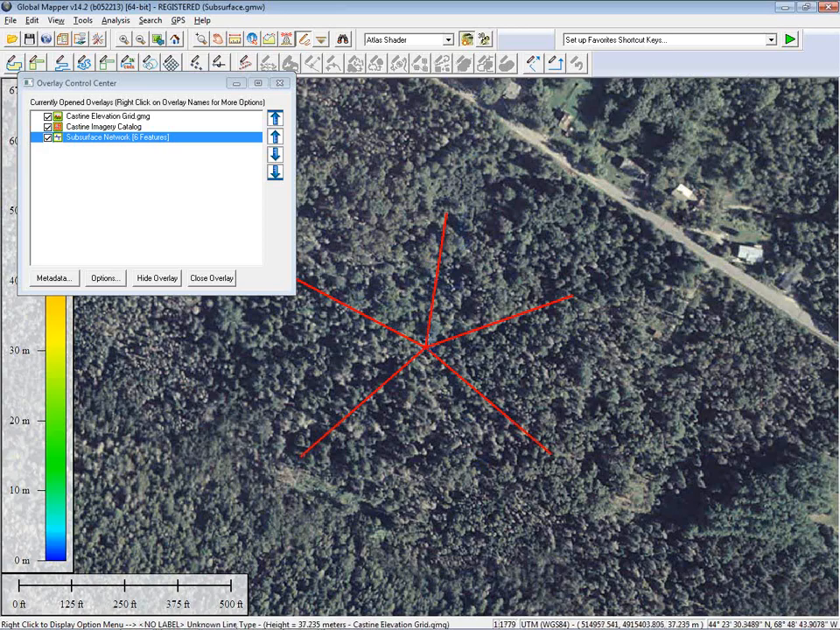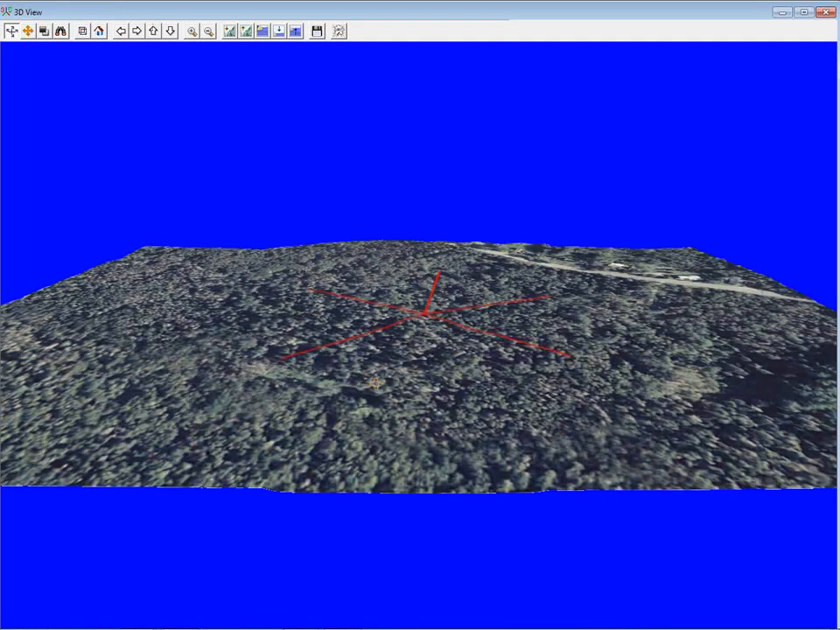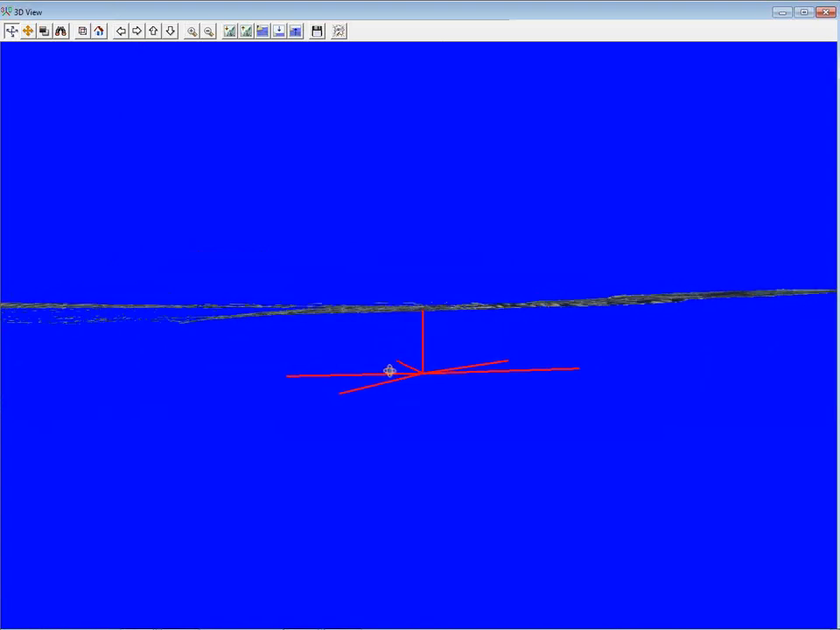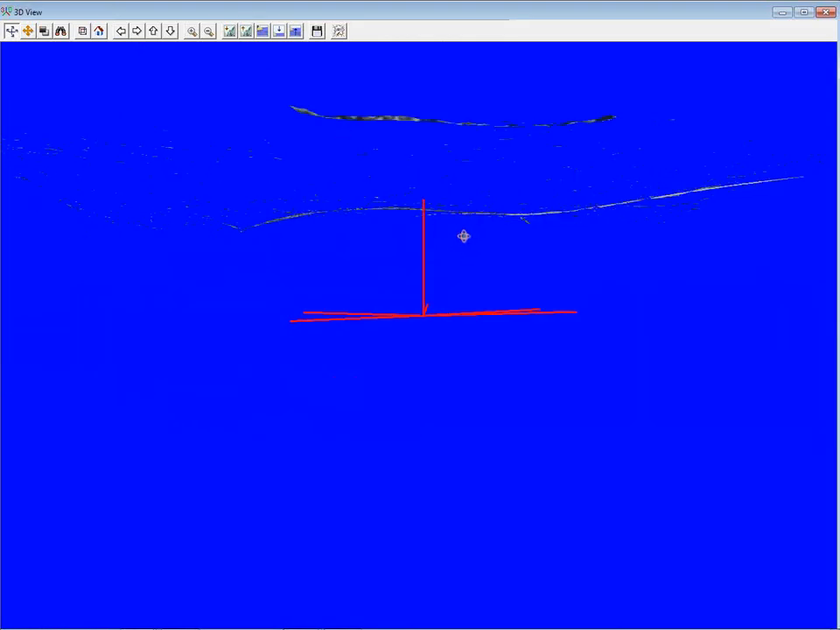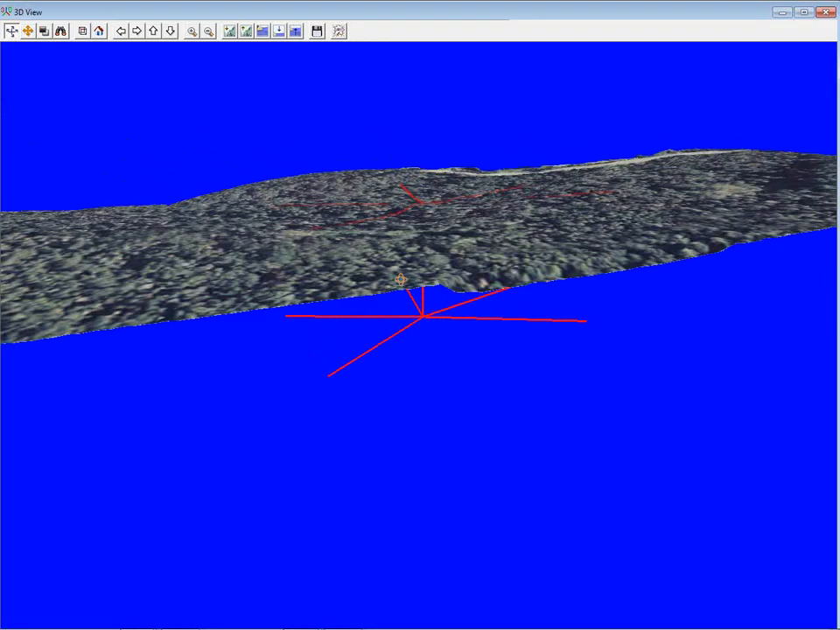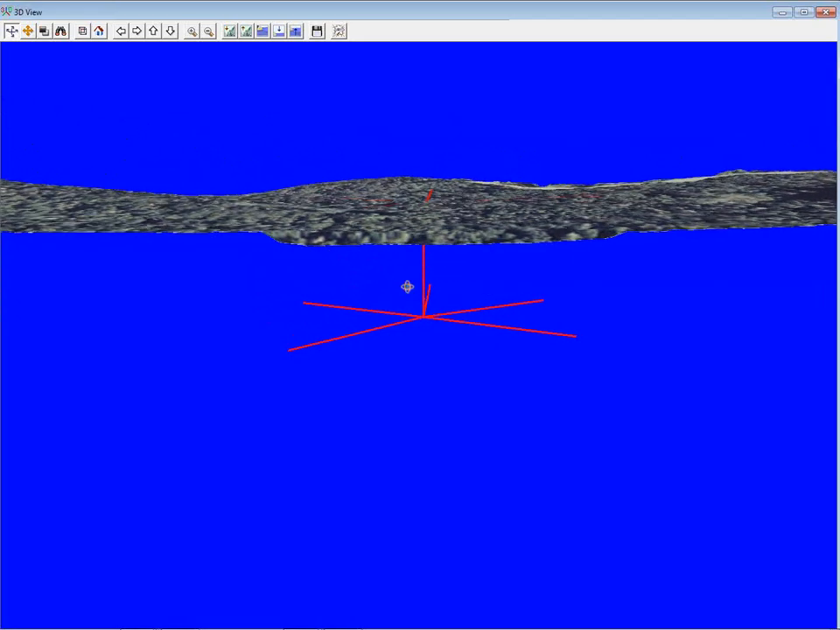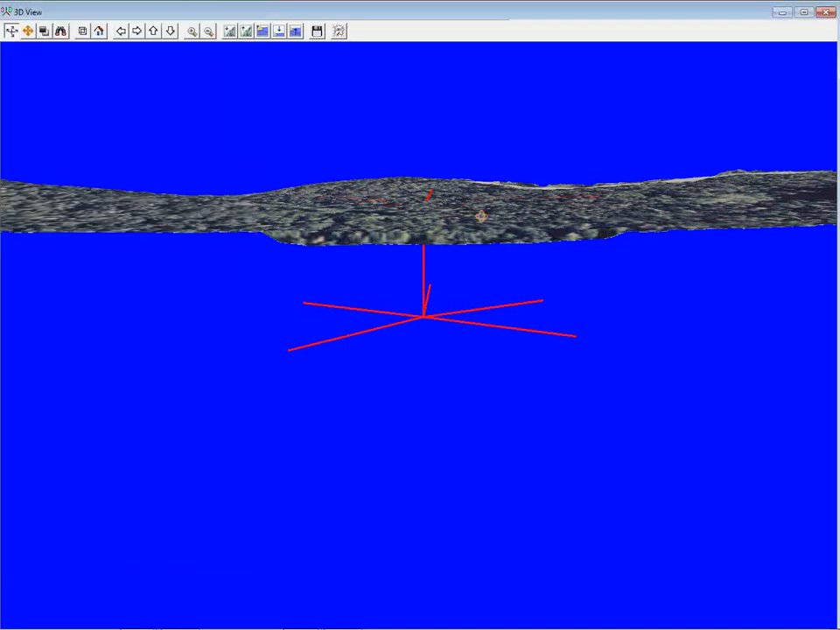So with the Z value assigned to these radiating linear features, I'm going to open up my 3D window once again. And again, I'm going to take a peek underneath, and you'll see now that we actually have, let me exaggerate this just a little bit so we can see a little more clearly. You can see now we have features that are not above the terrain, but actually below the terrain based on that negative Z value, and based on that negative value being relative to the terrain surface. In other words, minus 50 meters below the surface.